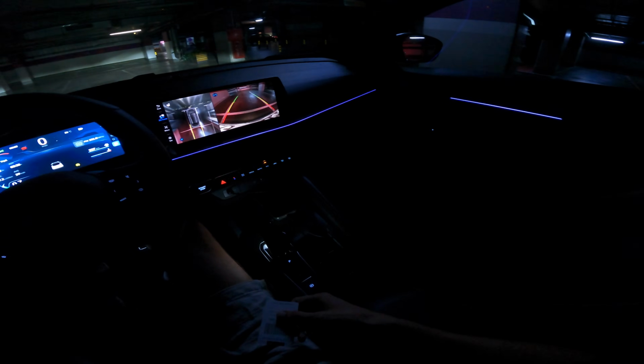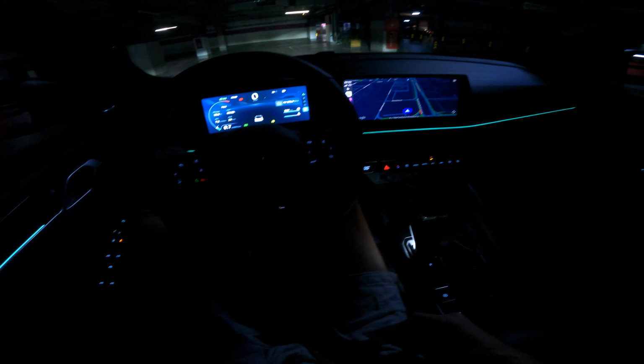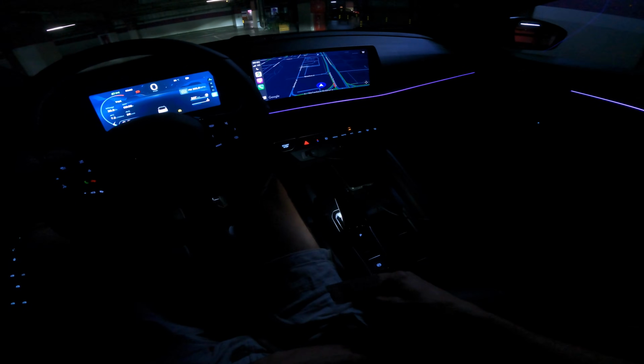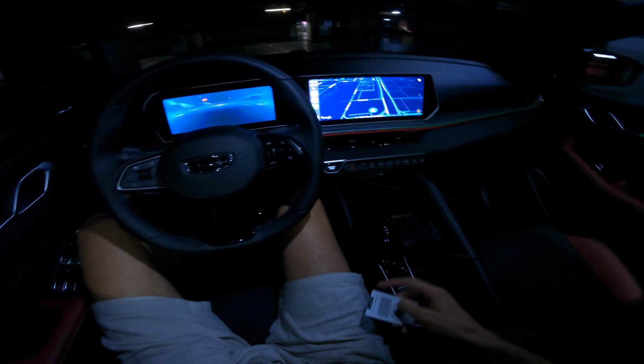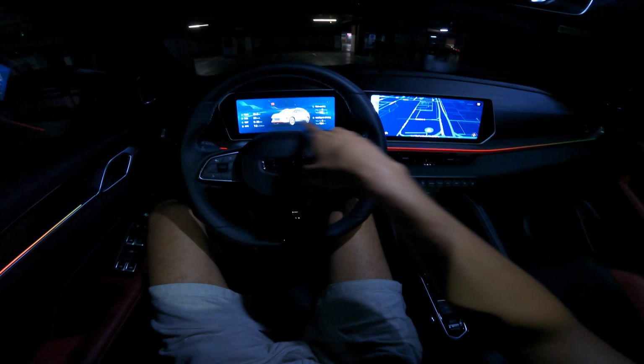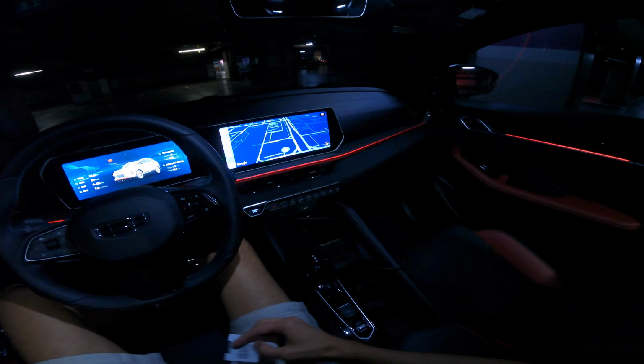Really just blown away with this car. It's such a good value for money, and I can keep repeating that, but I think we're gonna wrap it here. Turn off the car, you get the stats here, your trip, consumption, and so on.